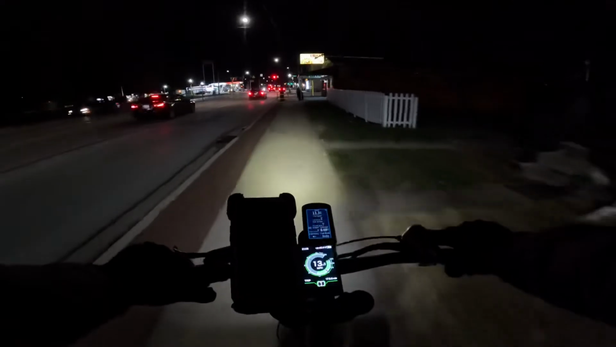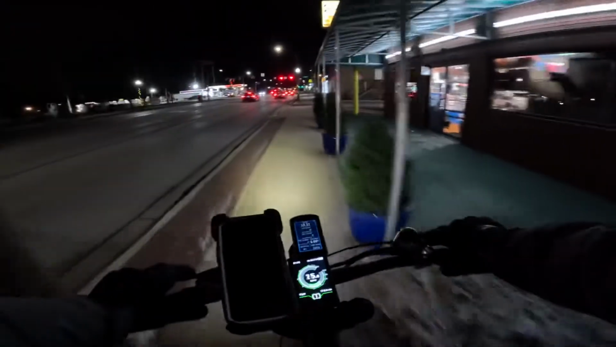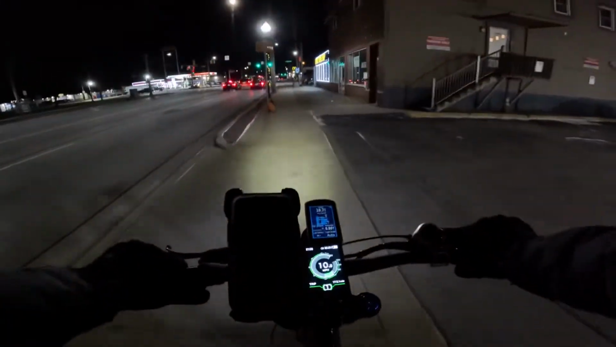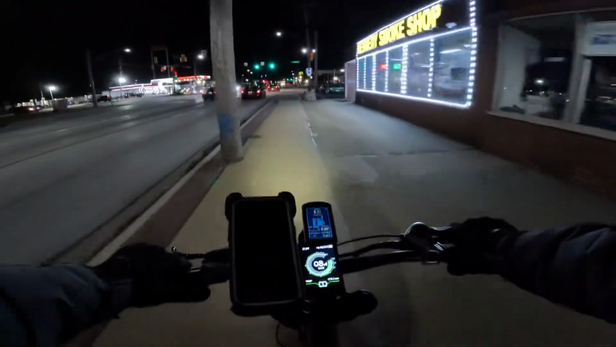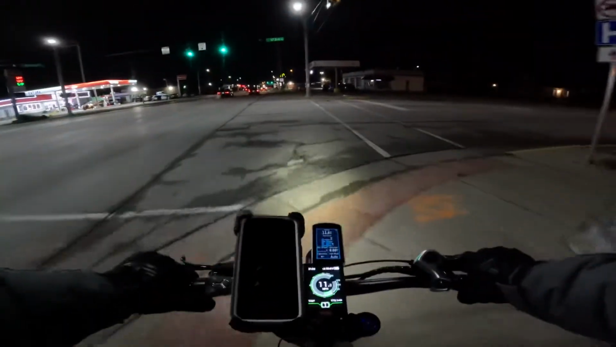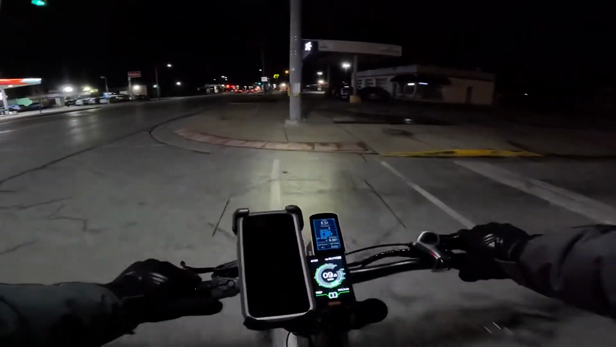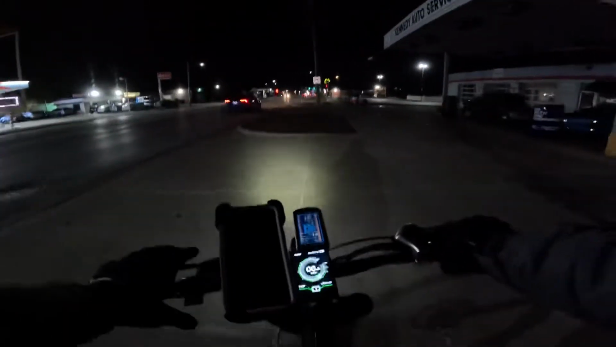The one problem I would like to fix, if anyone knows how, is the brake cutoff. Right now it's not doing it, but when you push the brake lever, the motor cuts out for whatever reason. I'd like to know how to fix that. If anyone knows how, I'd appreciate you directing me, so that I can fix that.